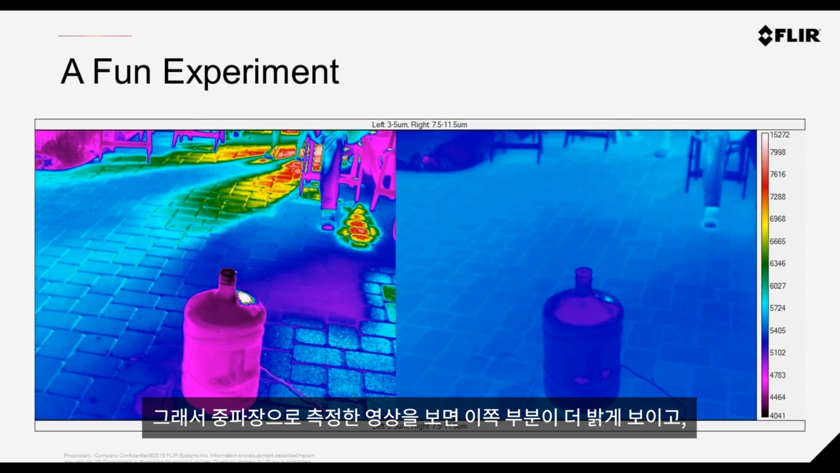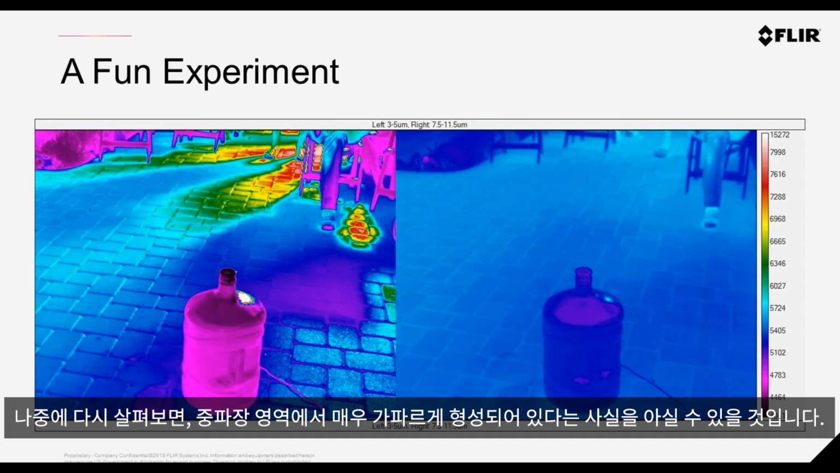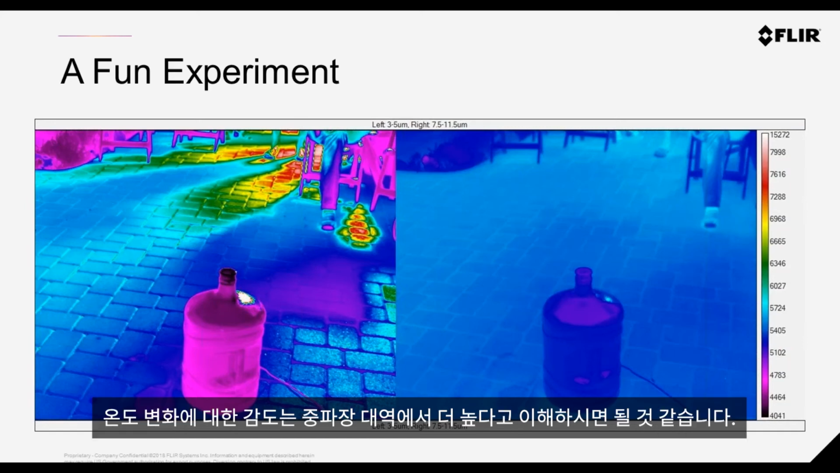So we're getting higher radiance from this space heater, and we're getting higher sensitivity to temperature change in the mid wave. You noticed before when we looked at those Planck curves, they were really steep in that mid wave part of the section. So although you've got more energy in that long wave band, you've got a lot more sensitivity to temperature change in that mid wave band.